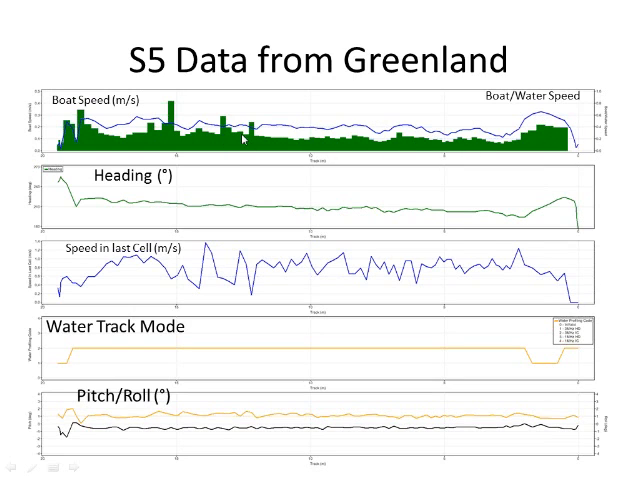These bars represent the ratio of the boat speed to the water speed. So they were moving the boat at about half of the water speed, which is again great boat displacement conditions that they were able to maintain, even though the conditions at the site were very dynamic.